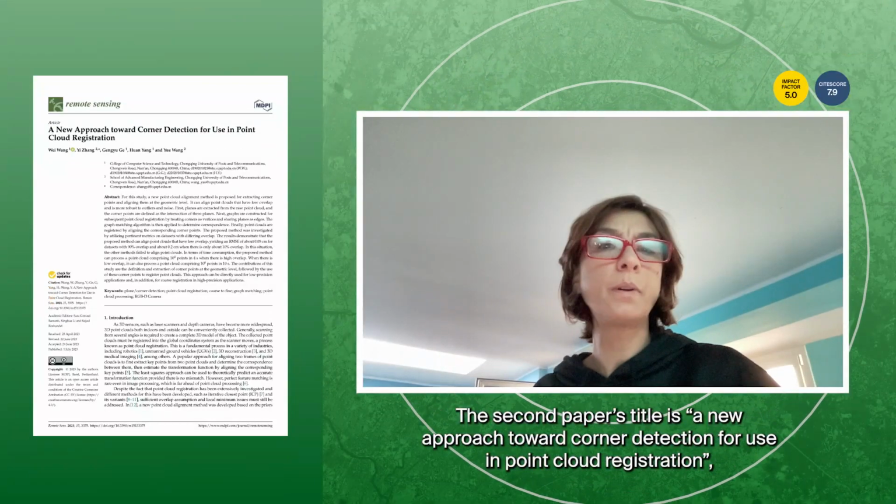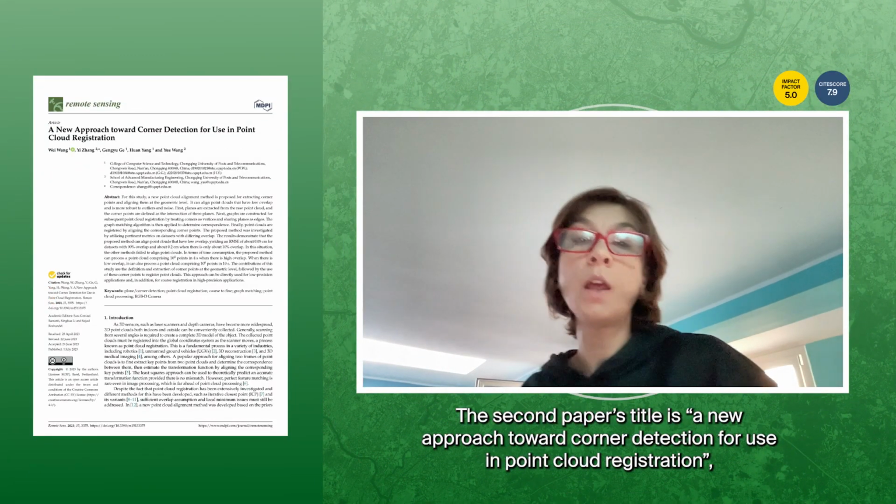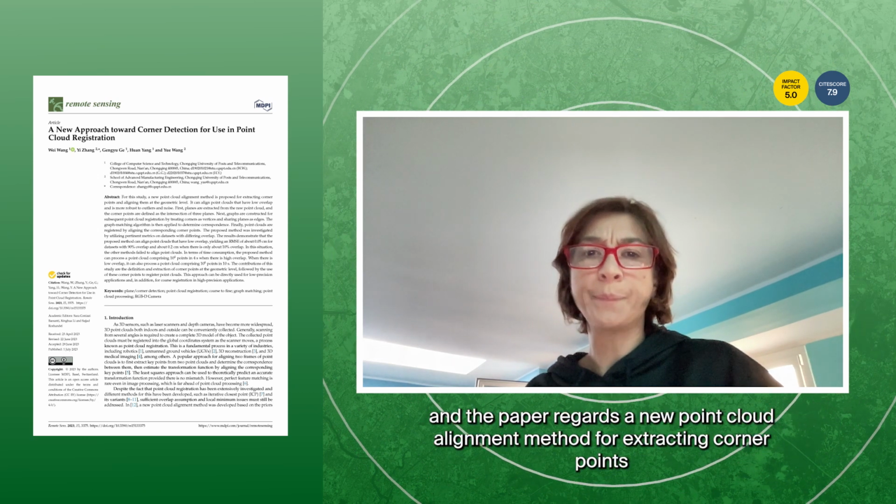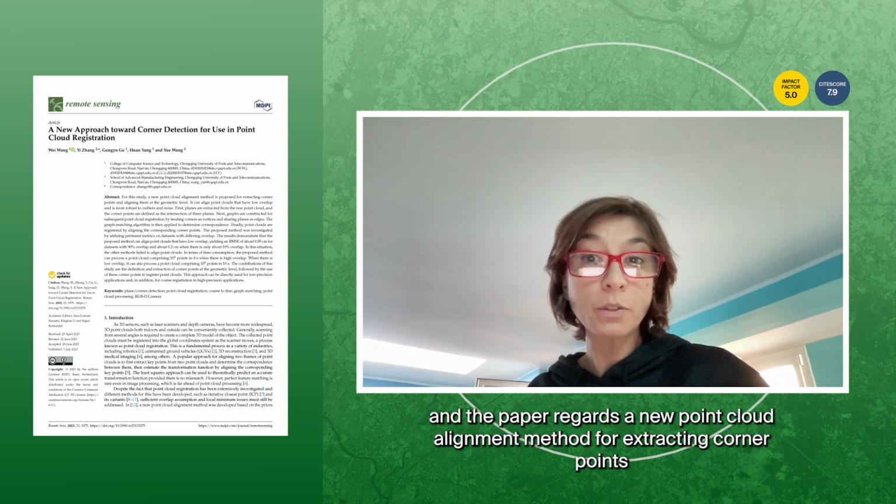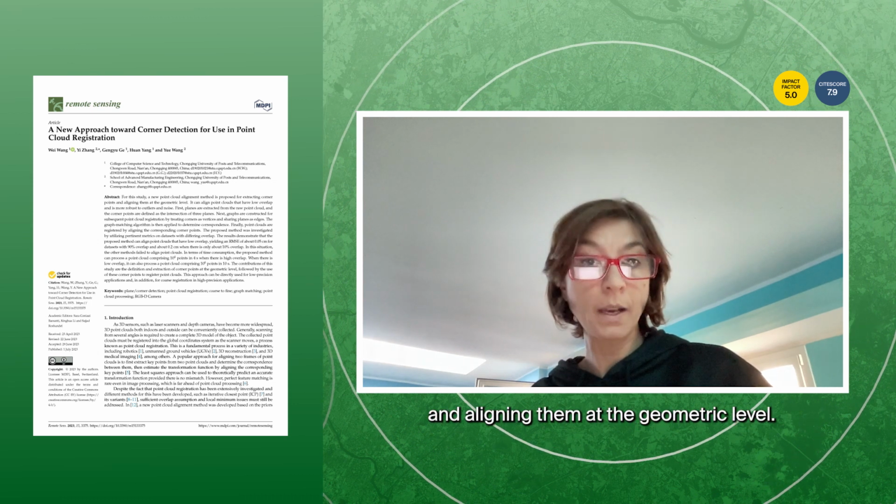The second paper is A New Approach Toward Corner Detection for Use in Point Cloud Registration, and it regards a new point cloud alignment method for extracting corner points and aligning them at the geometric level.